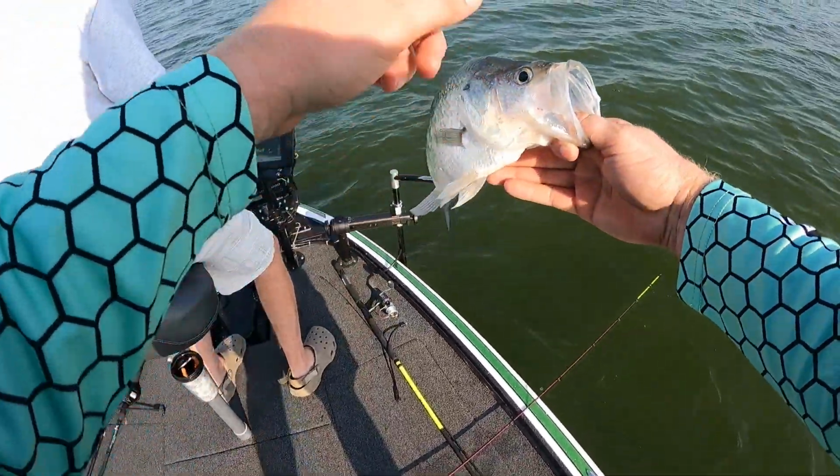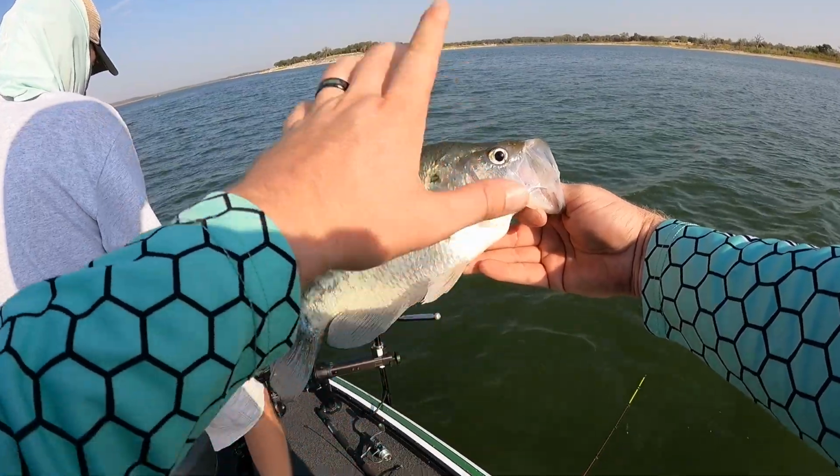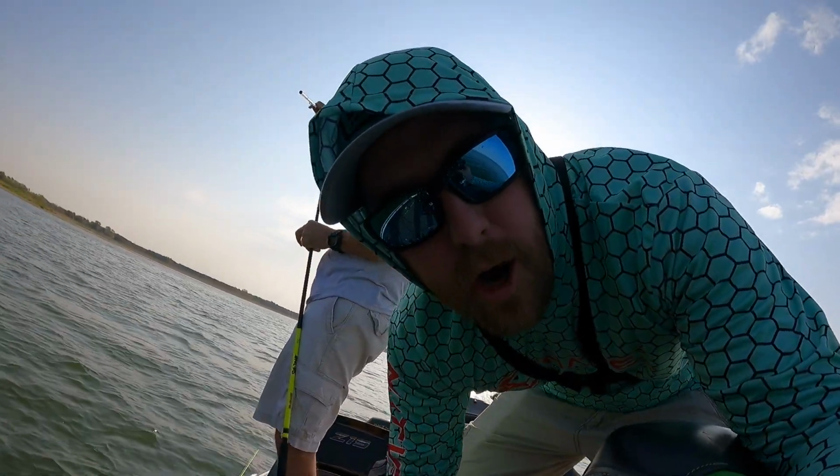So all I did is I took that jig. If he's in the brush pile, I went all the way to the bottom. I came up right here, hit it. Look at that dandy. Woo! Well, the camera went into overheat mode, so my apologies. We did get that fish safely returned back to its home here in the lake.